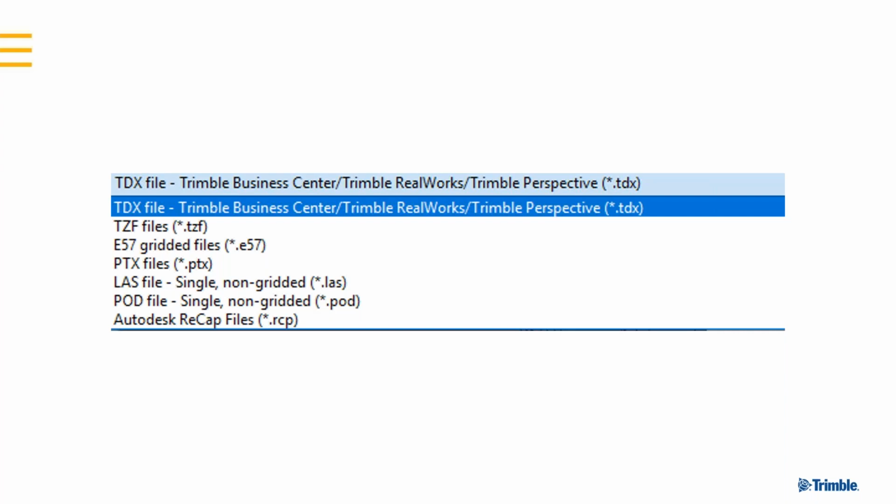We have E57 gridded files. These are going out as individual scans, and this is what you would want to use if you were to take it into a software that needed to have each station as an individual file. For example, if you wanted to do registration somewhere else or wanted to get station-based views, you would want to use that. PTX is the same way.